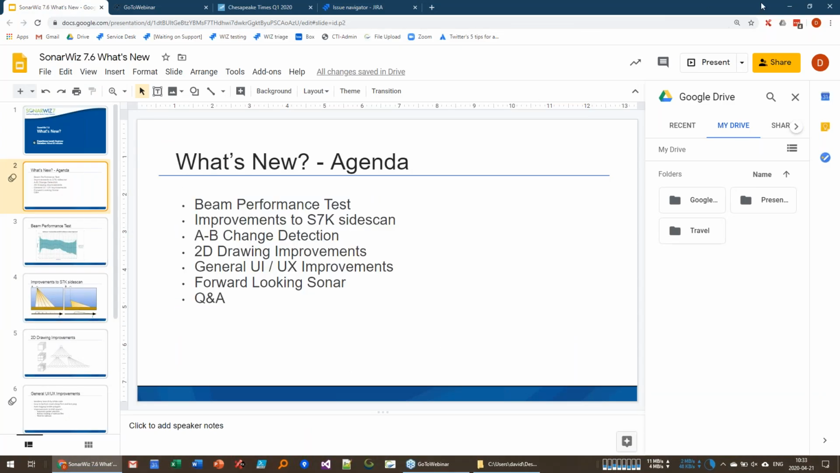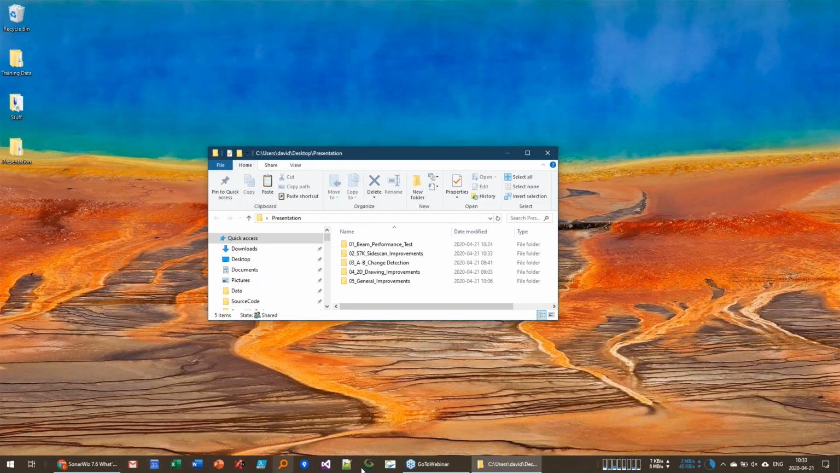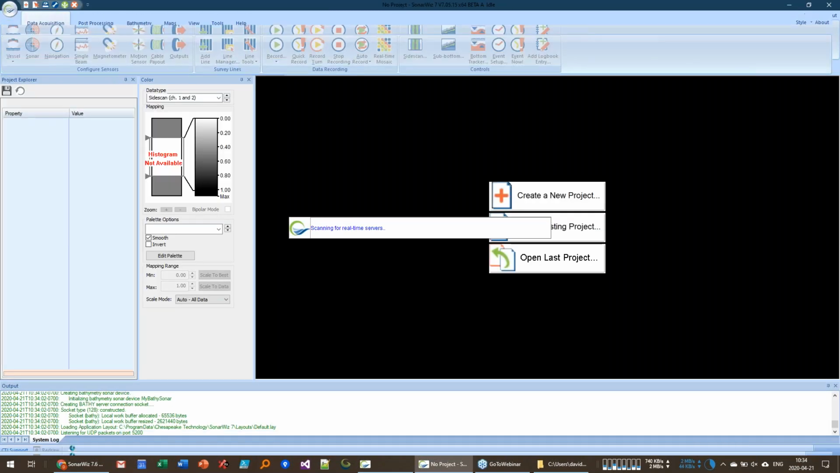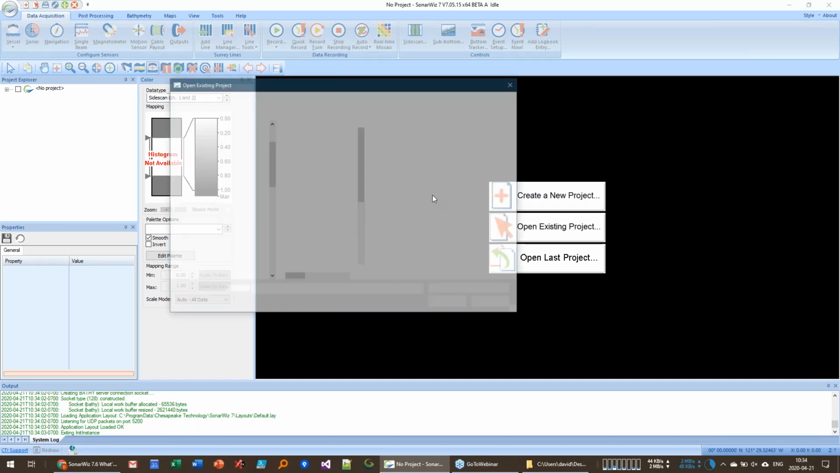A-B change detection. This is still a bit of a beta, and we're working on the algorithms, and we would be really interested in hearing comments about improving this. So the goal of this project is to help assist when you are looking for changes between two different data sets. So I'm going to open